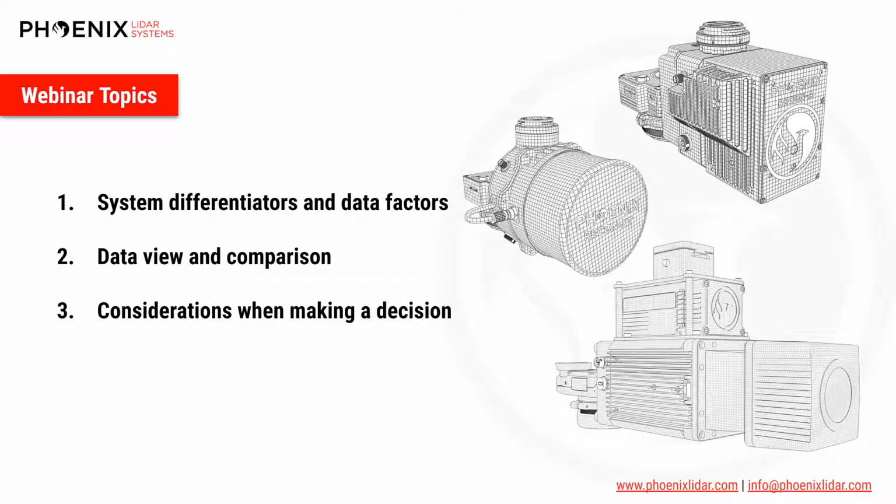We'll start the webinar by discussing the attributes that are commonly used to differentiate scanner or dataset quality and what factors significantly affect them. Then we'll have a data review where we perform a side-by-side comparison of the Recon A, the RECON-XT, and the miniRanger. Afterwards, we'll review it all and talk about what you should consider when making a decision.